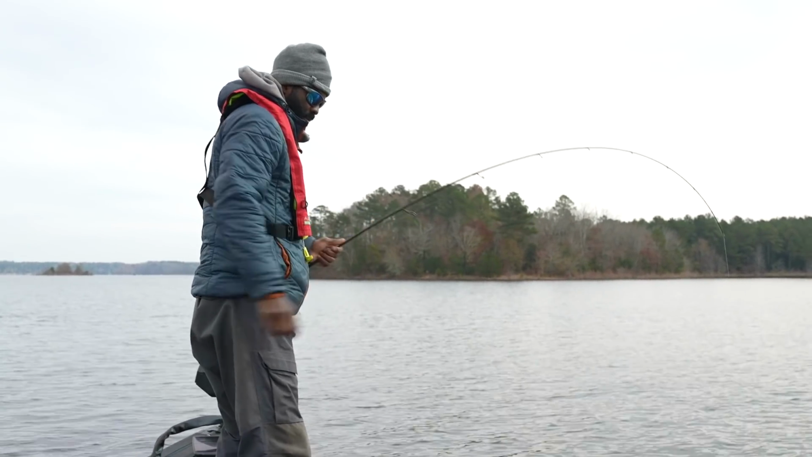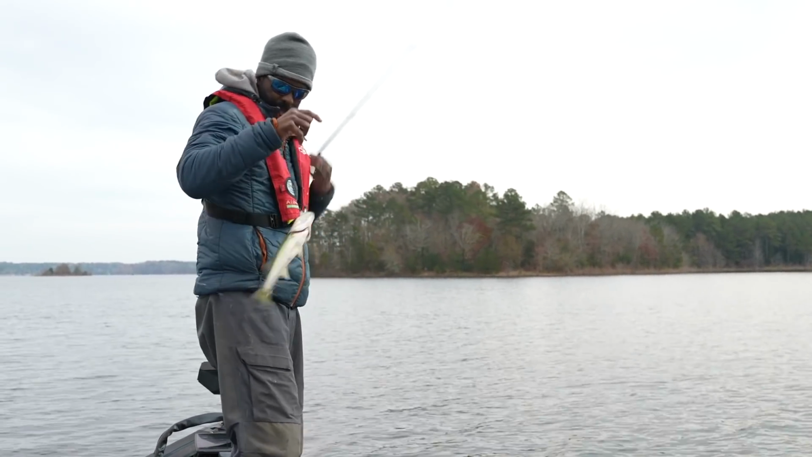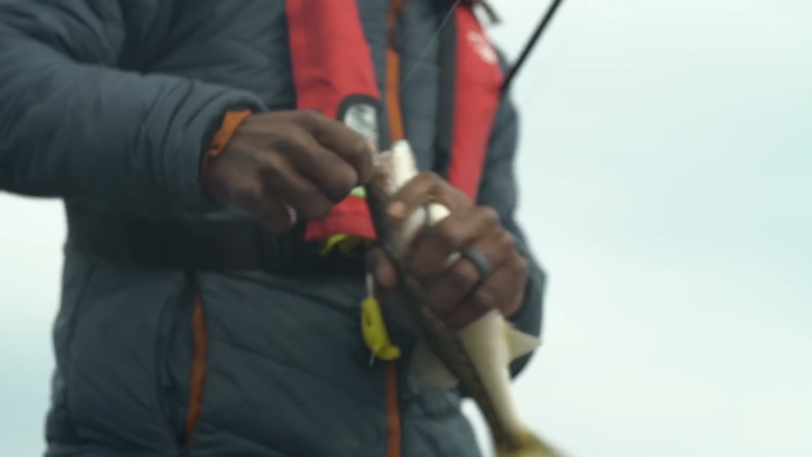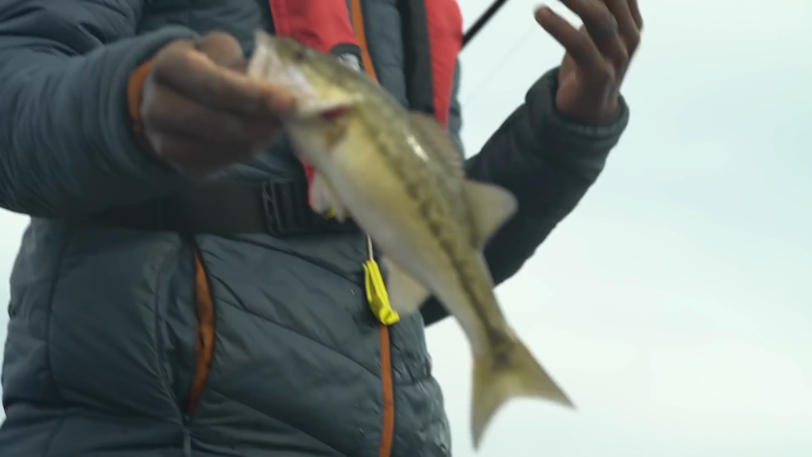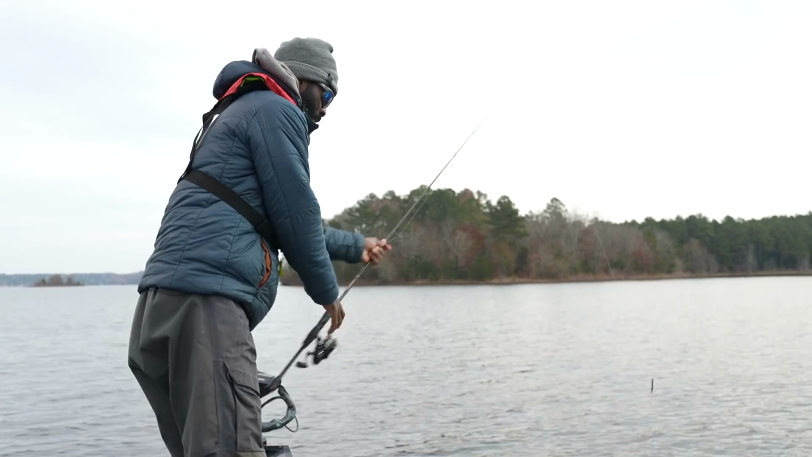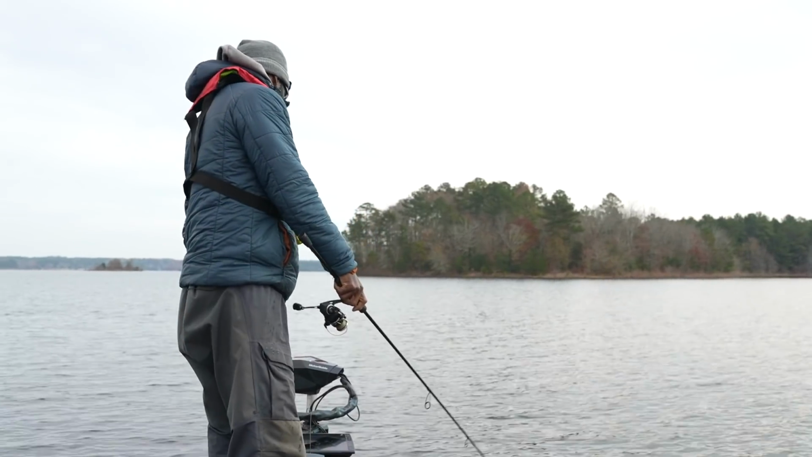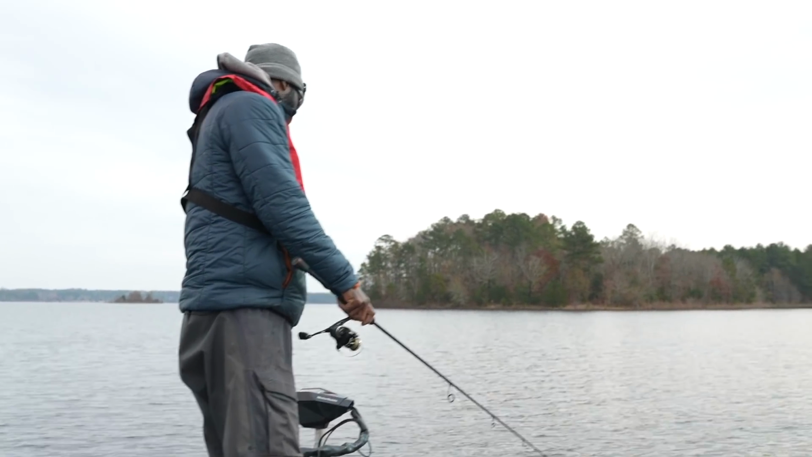There's a buttload of them. That's a smaller guy. Let's see if we can find another one of those meat dogs like when we got started. As soon as I got that bite, I looked down on the graph and it looked like they were down there having a powwow.